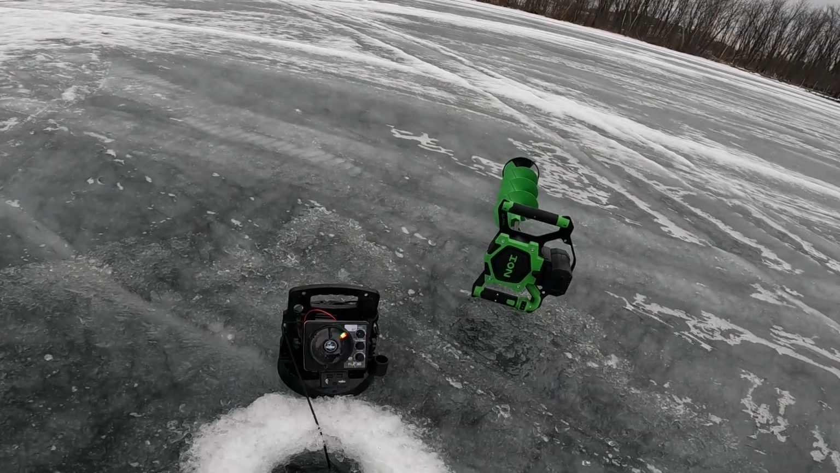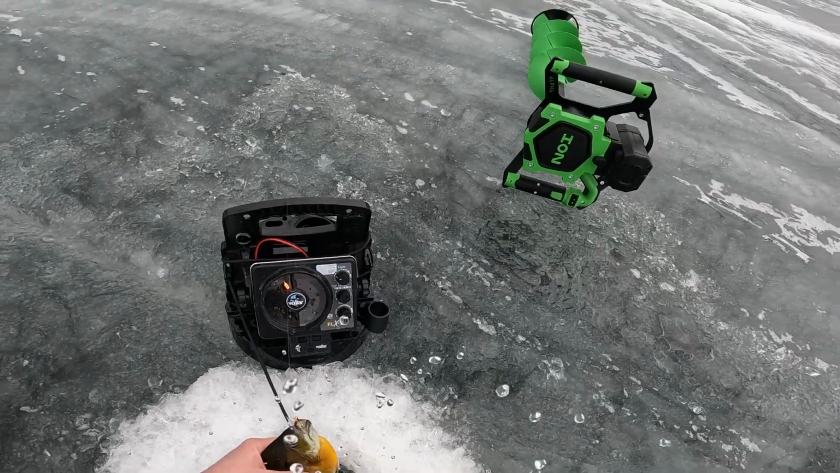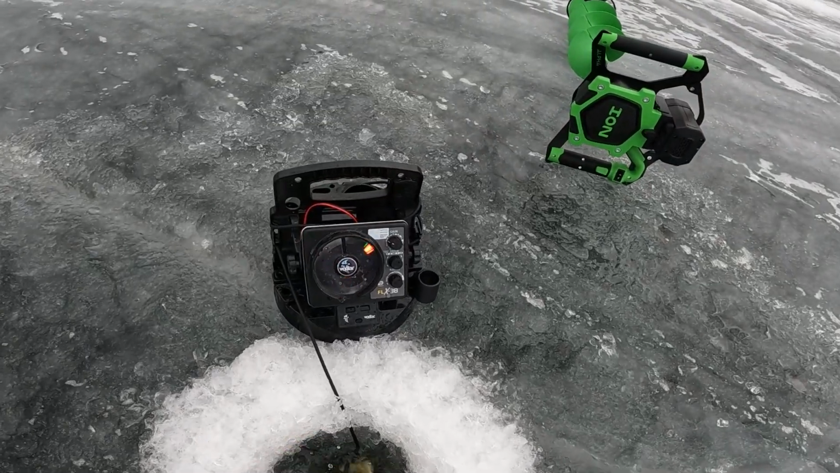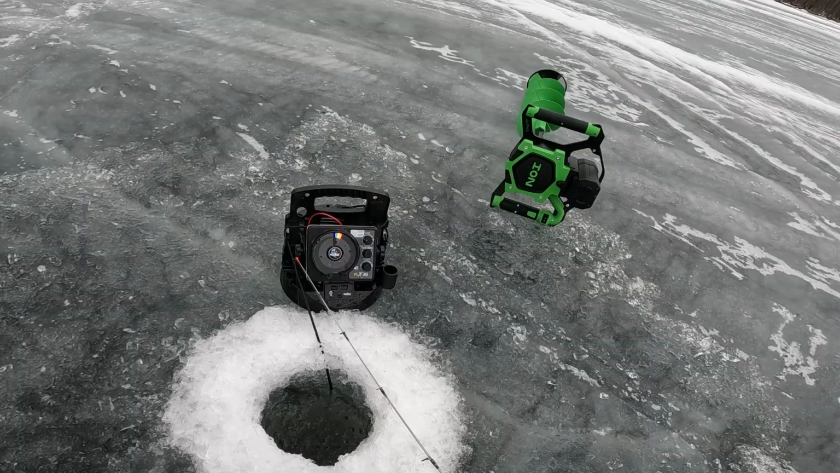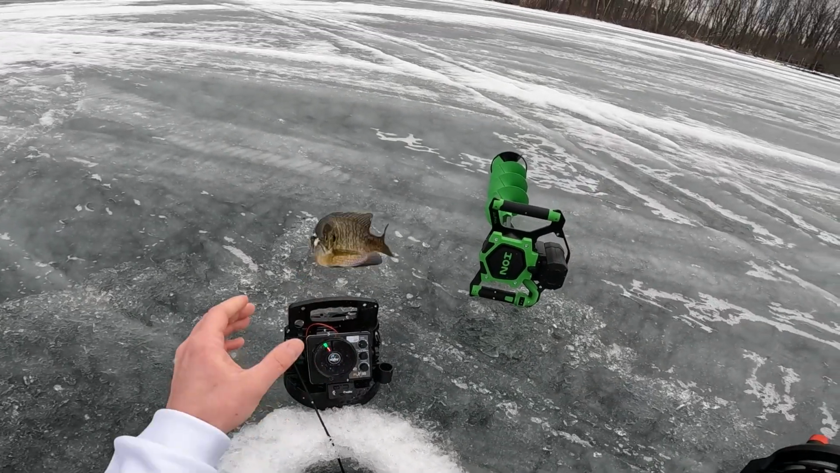Got him. Well, this one feels good. Digging hard. Giant. Not an absolute giant, but he dug hard. That's a good bluegill too. Just power fishing through this school of fish right now. There is a ton of them down there. Got him. This one's small.